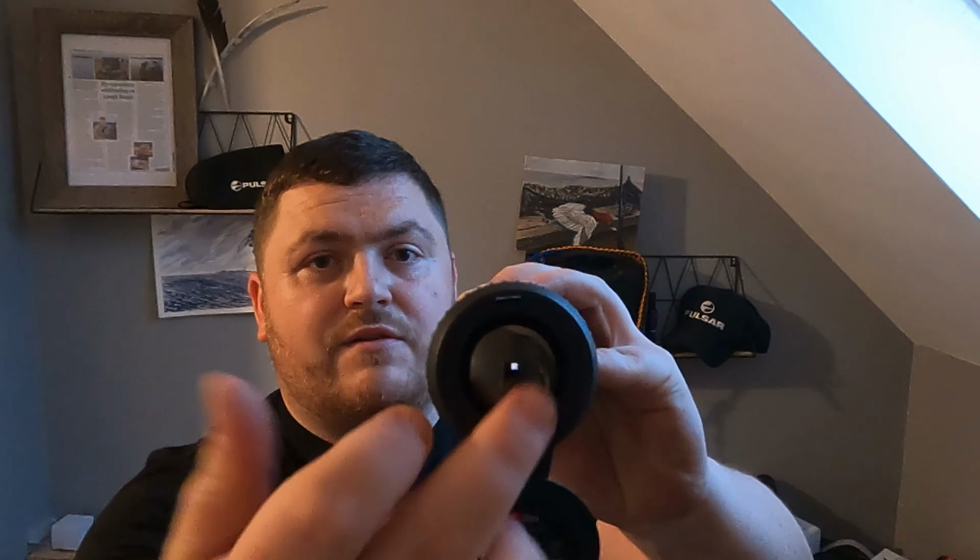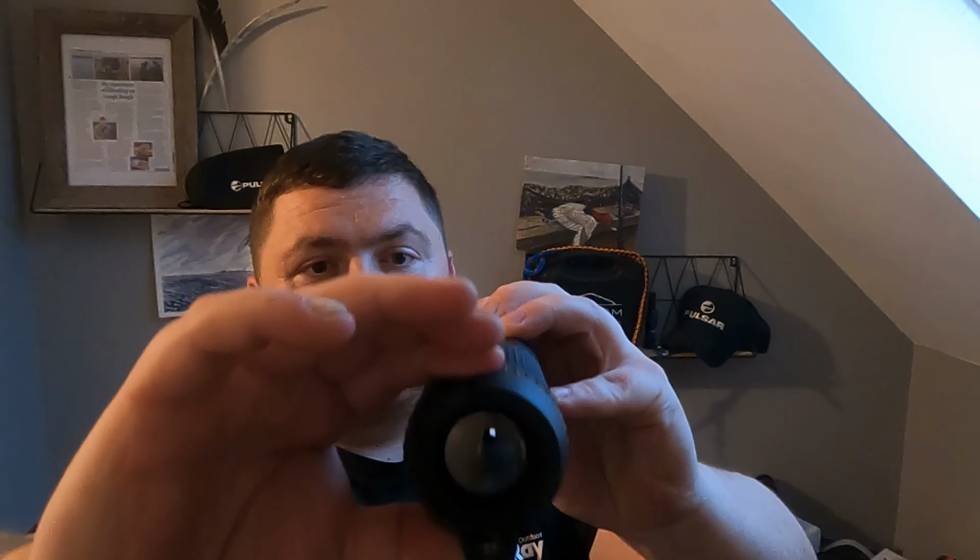As you can see here, the reticle at the very front, and then your focus for your eyes here. Pretty simple, sleek design. As I say, it's very handy when everything's here. You don't have to move or adjust anything, especially when you're holding maybe the tripod in the other hand or the rifle or whatever way you want to do it. At least this way, everything's real easy to get at.